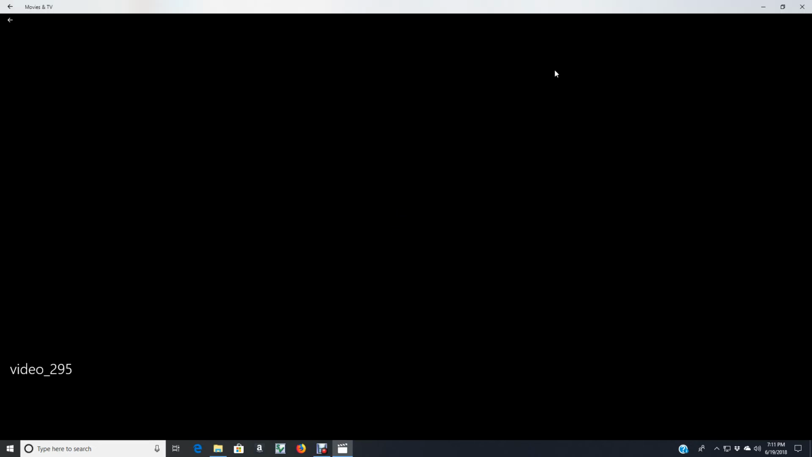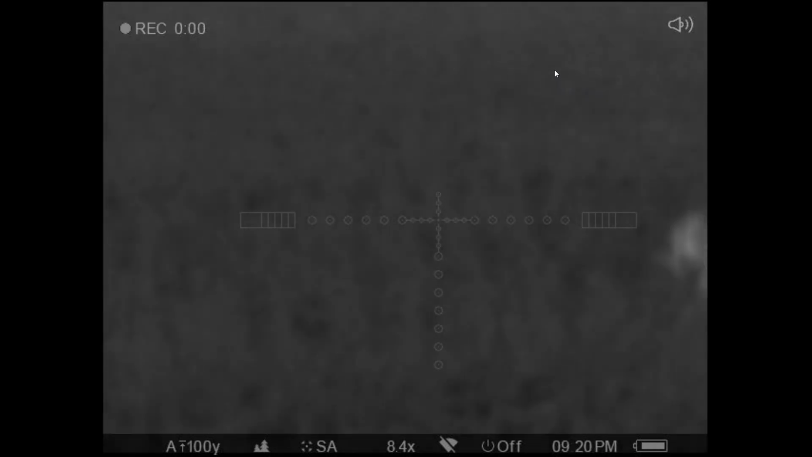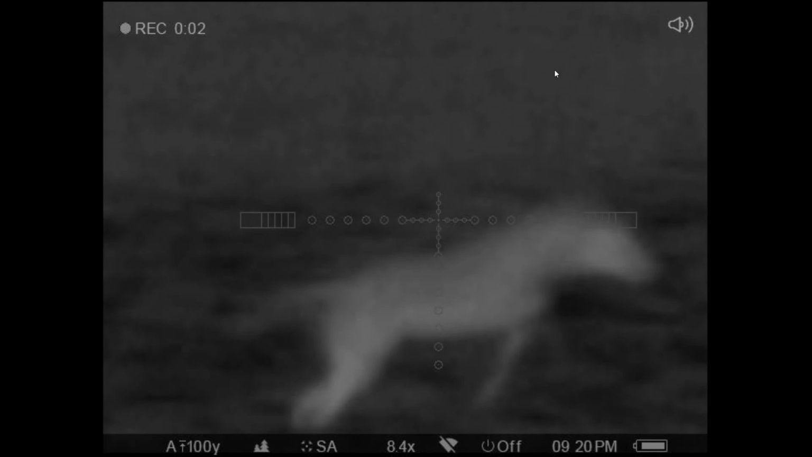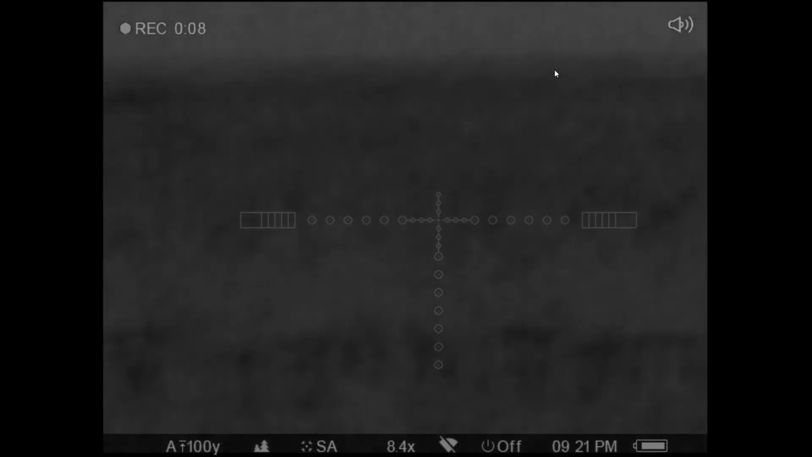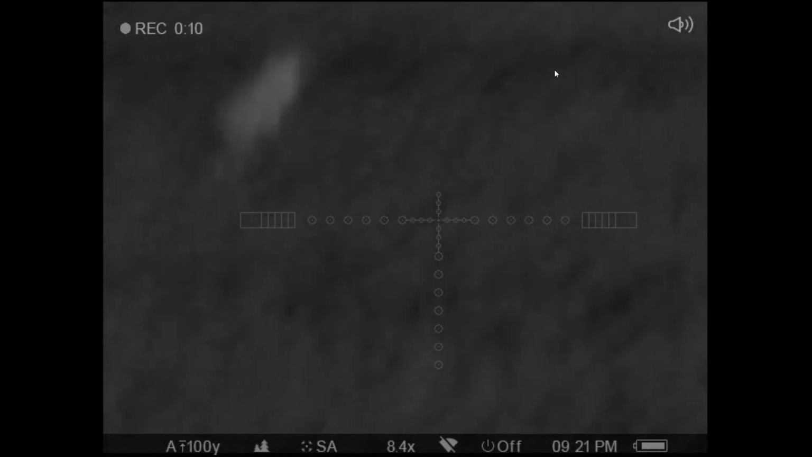See what this is right here. This is another coyote. And I killed this one too. I shot a little low. I wasn't high enough. He ran a long ways before he fell. But got him too.